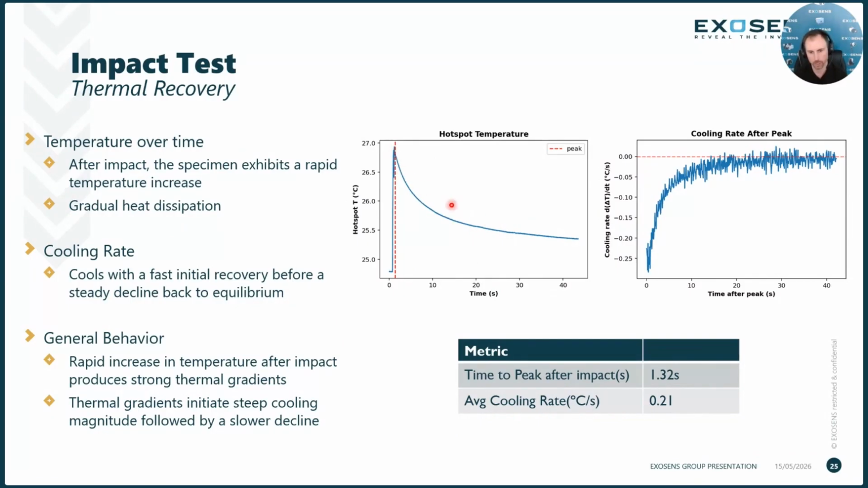We could take a deeper look into the cooling after the peak temperature is reached. So this is the cooling rate. This plot next to it is the cooling rate after it reaches this peak temperature, this red dotted line.